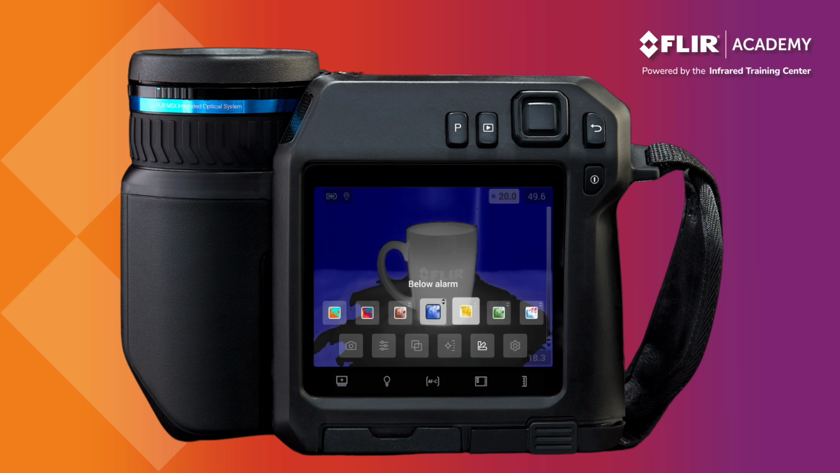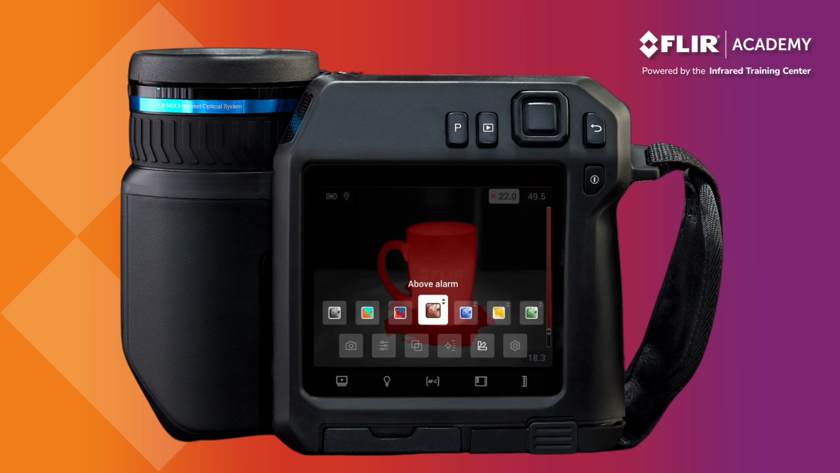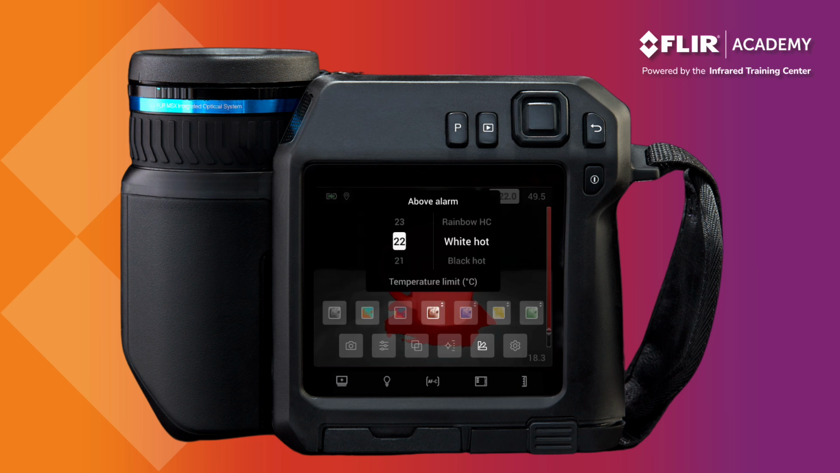Let's demonstrate the above alarm using our FLIR coffee mug. If we set the above alarm to 30 Celsius, anything that has an apparent temperature in the field of view above 30 degrees will be highlighted in red.